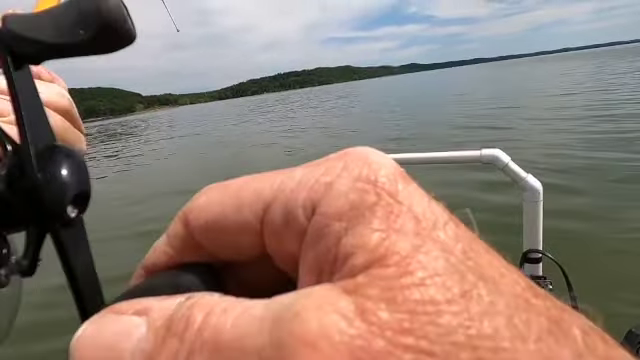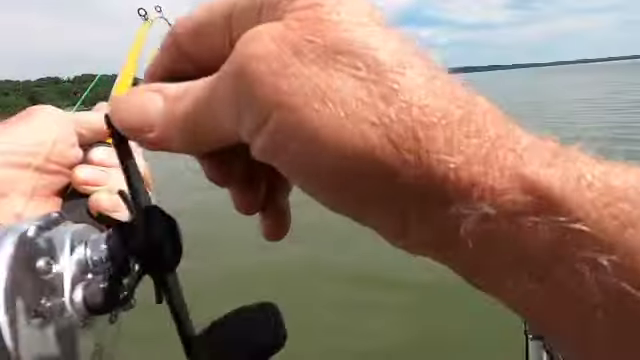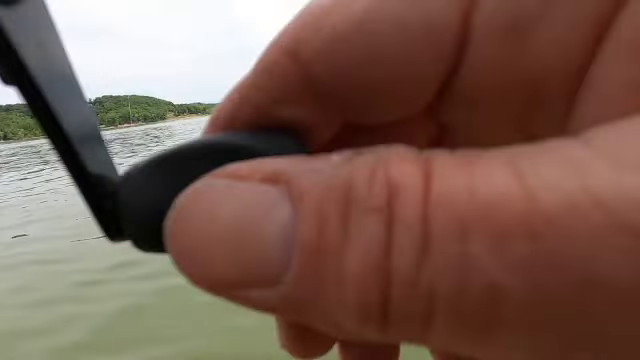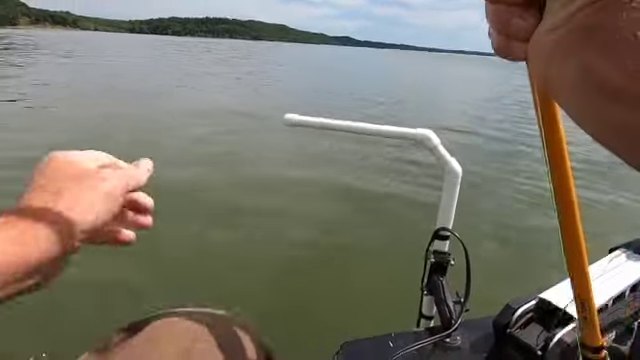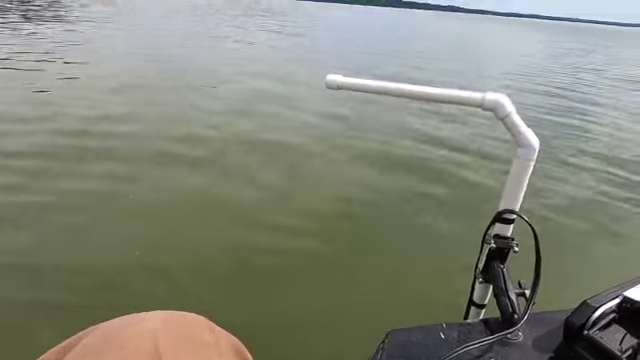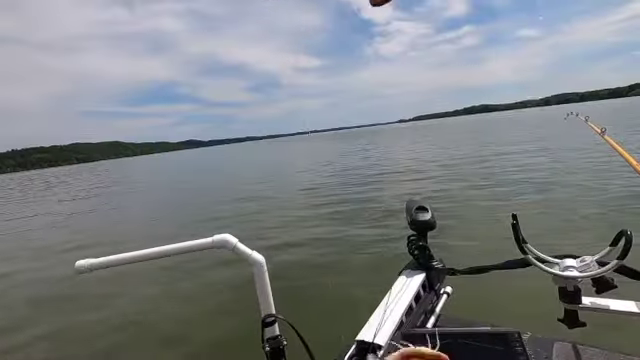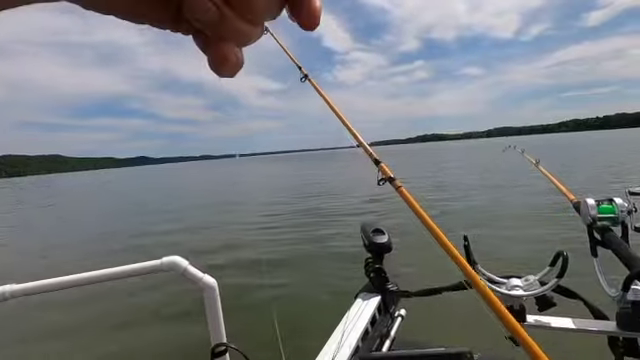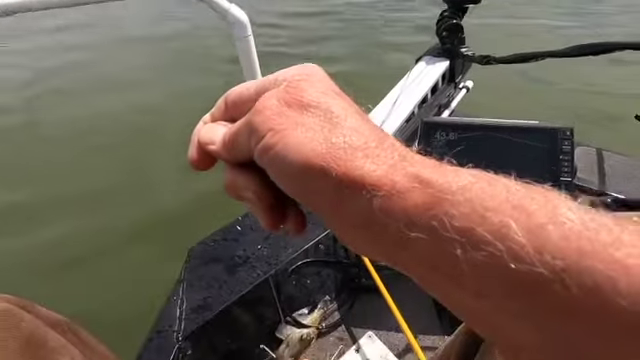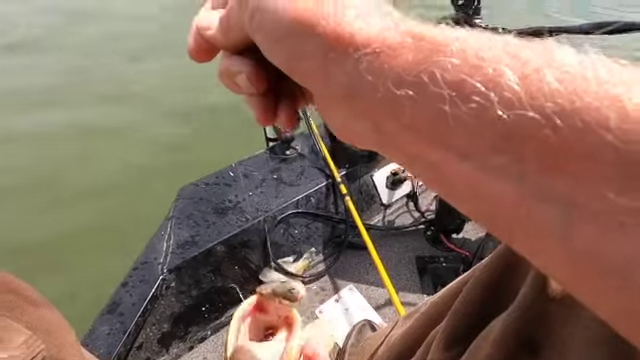I guess we're about to find out. Yep, it's a small flathead. They always got a little fight to them. I don't guess he's terribly small. Ooh, now he's wanting to get excited. See if we can get him without him getting us.